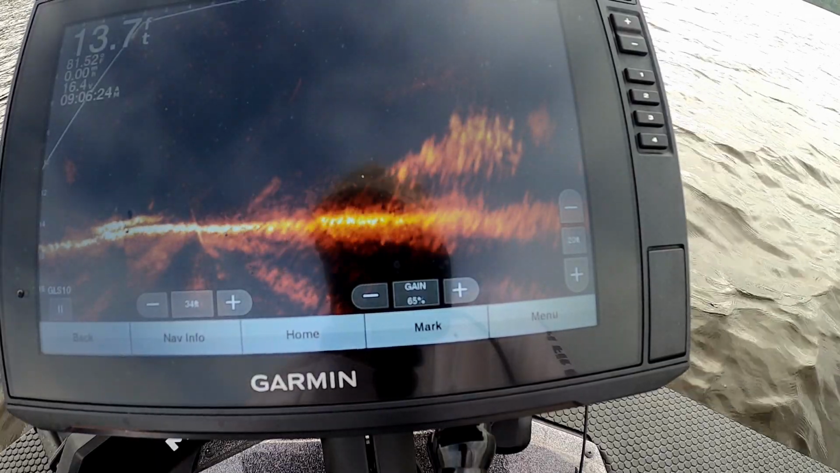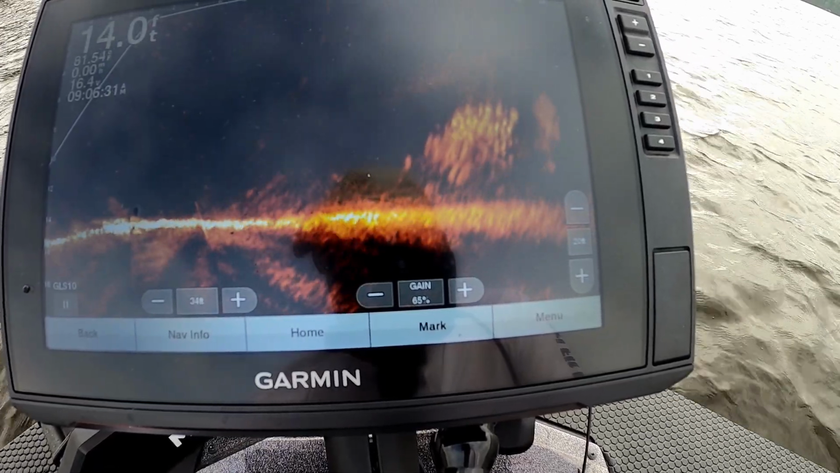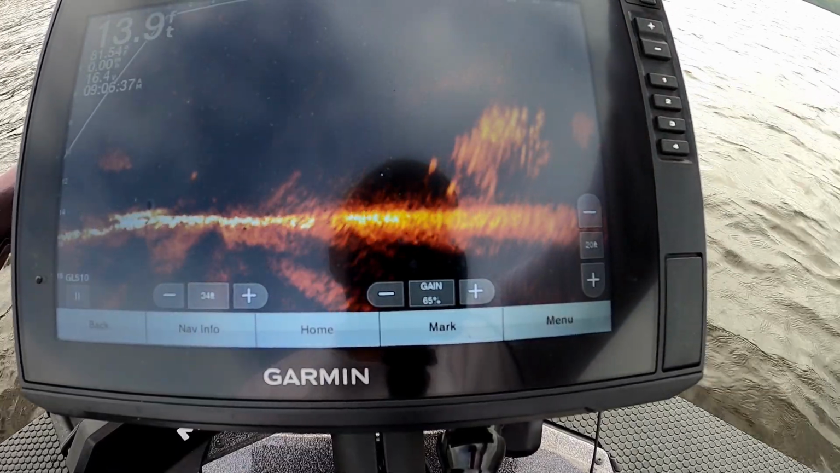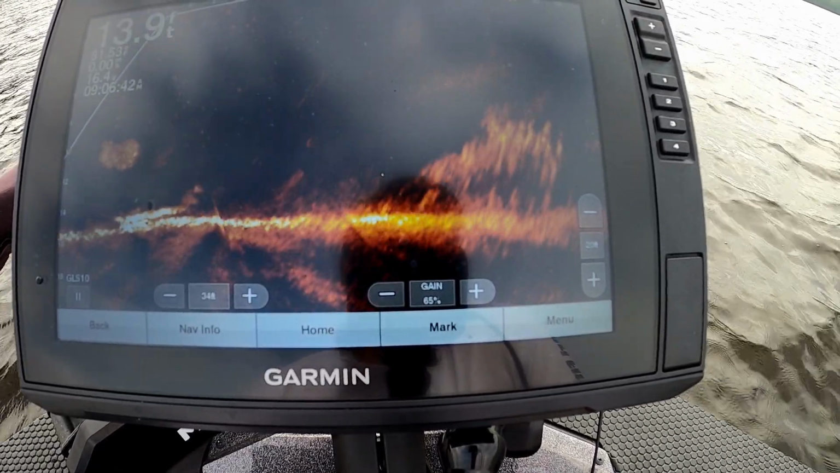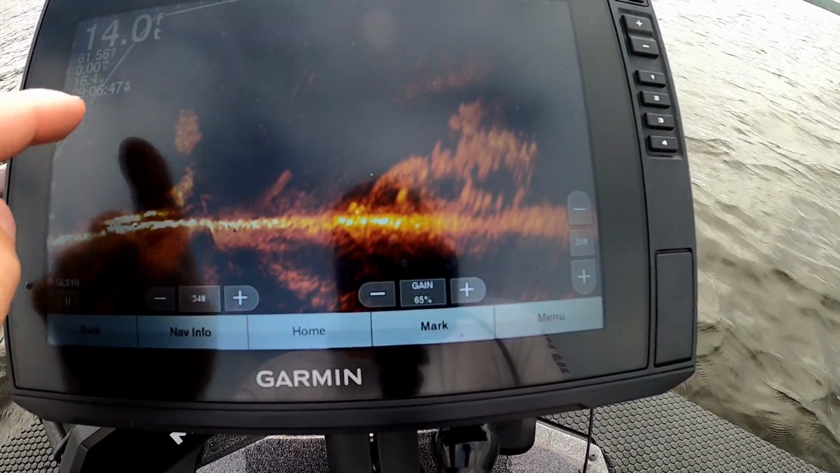Let's try turning the volume way up, just out of curiosity. All right, we have got 3/4 volume now. So we're pumping out some Hydrowave Schooling Blitz down there. Look at all the shad under the boat, guys.